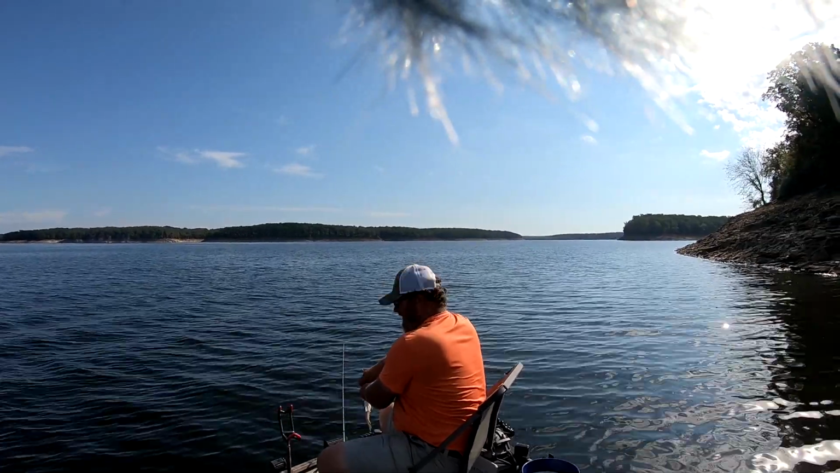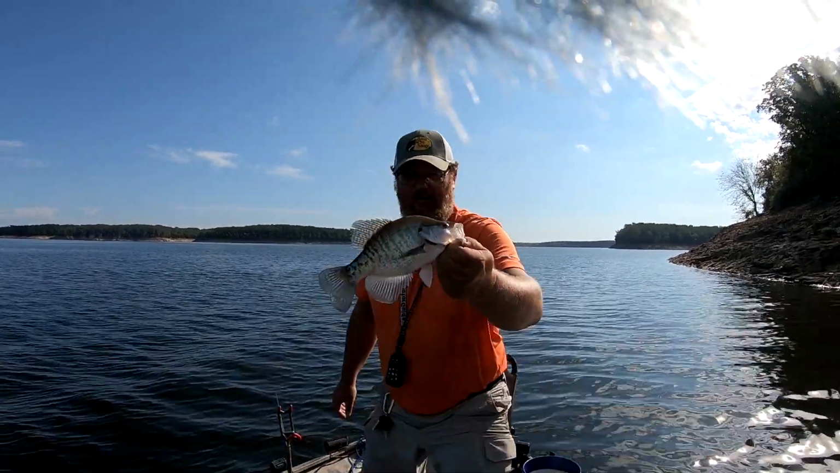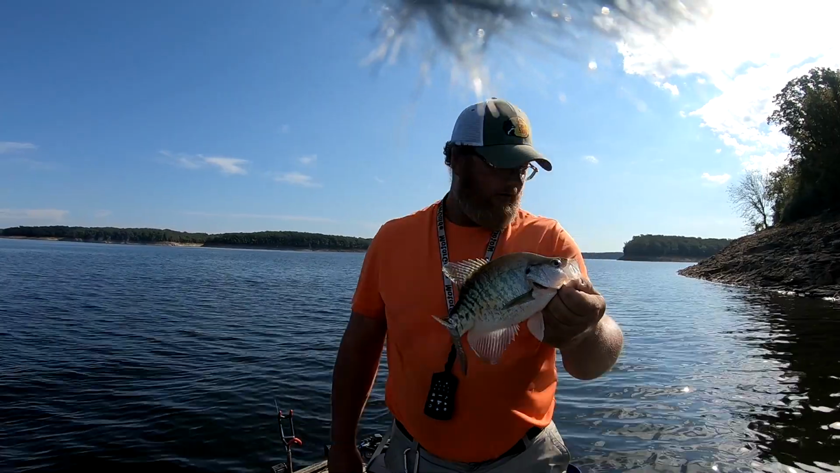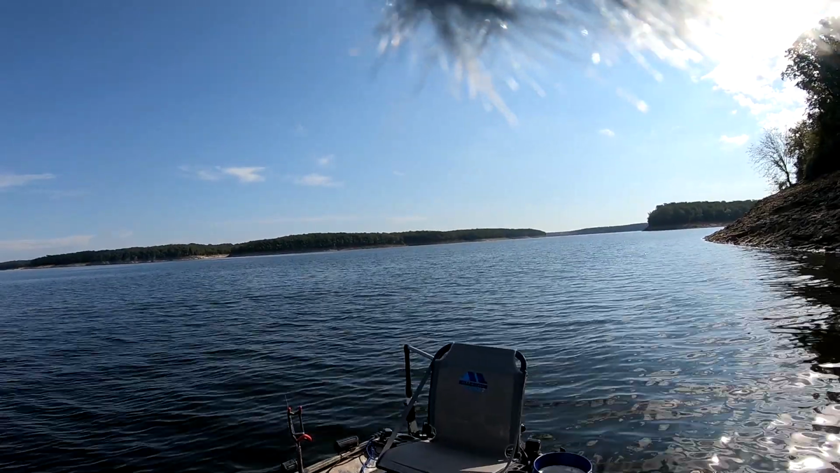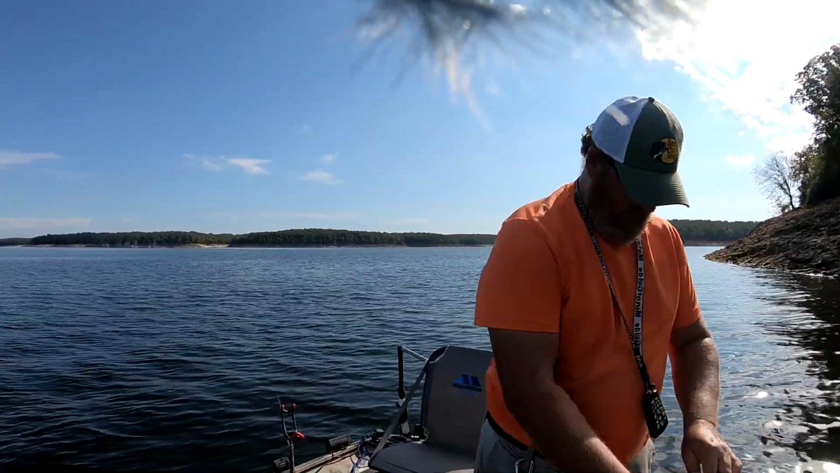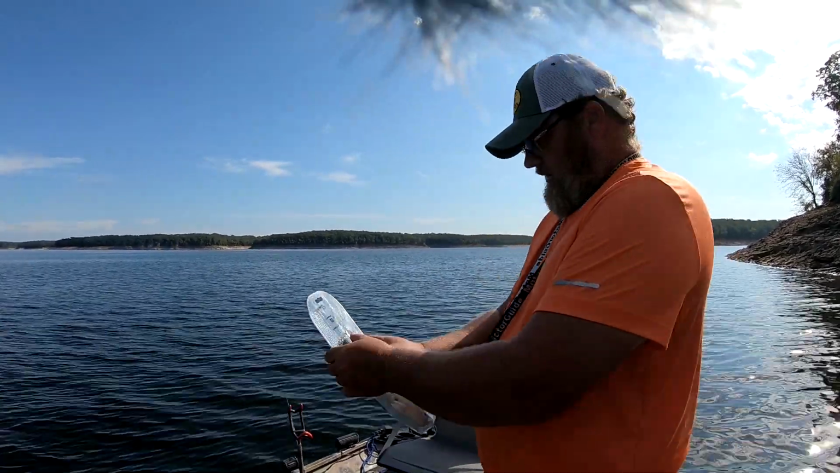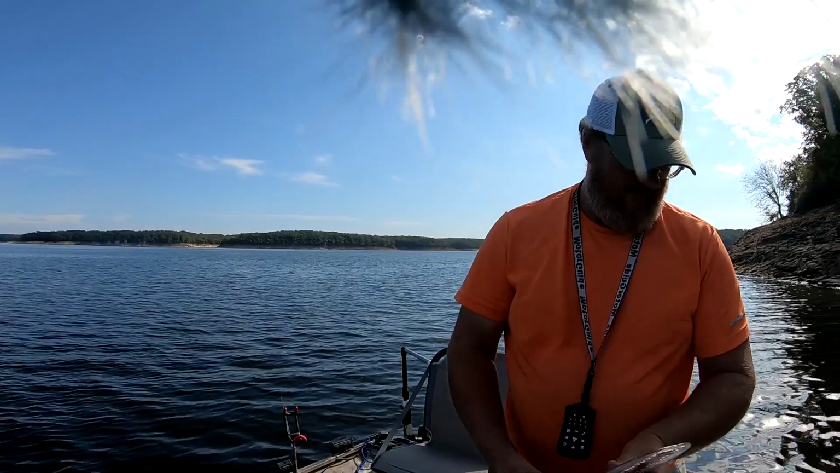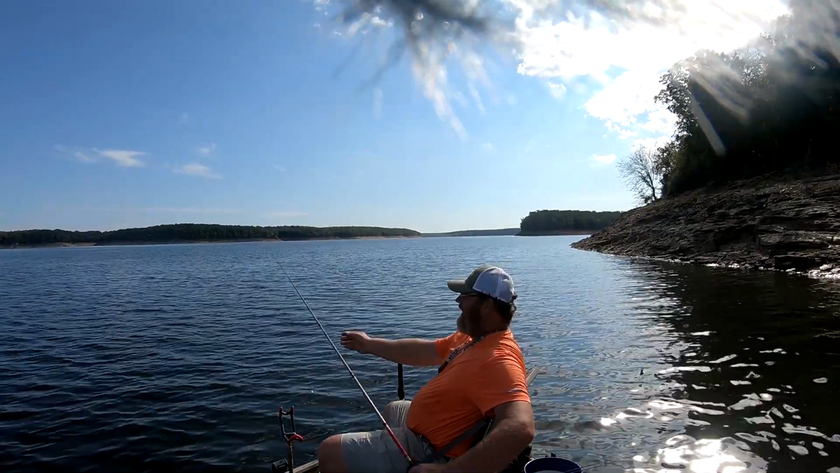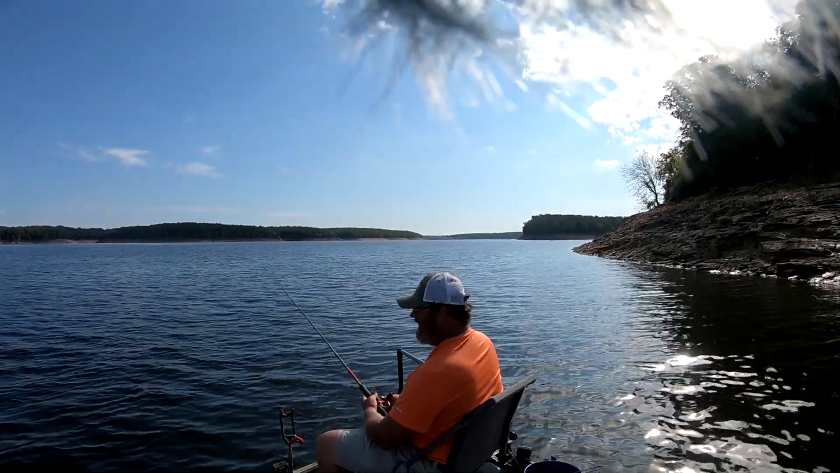And boy, it wanted it too. There you go. Nice crappie. It's going to be probably 11 inches. There. Right there's the 11-inch mark. So it's about 10.5. Nice crappie. Came right out to a spot I fished here a couple weeks ago on video. Looks like there's some bigger fish on it.